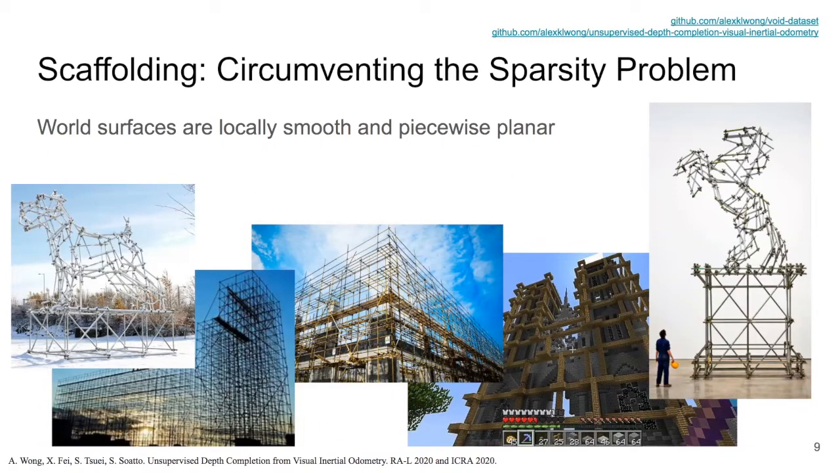Here are some examples of scaffolding in real life. Notice that they might not give the exact shape of the scene, but if we simply populate the empty regions with planes, then the scaffolding will give us a rough idea of what the scene should look like. But in order to know where to place these planes, we need to know how the points are connected. Hence, to build a scaffolding, we must first determine the connectivity of the sparse point cloud.